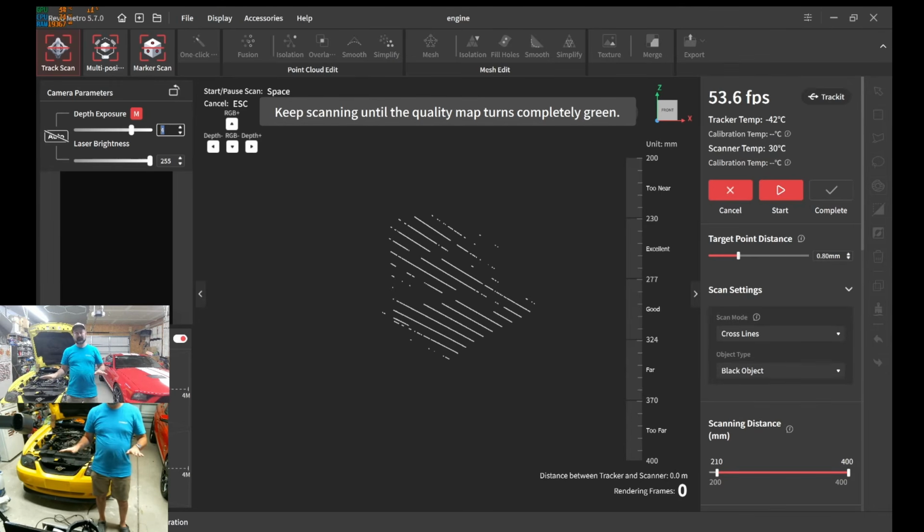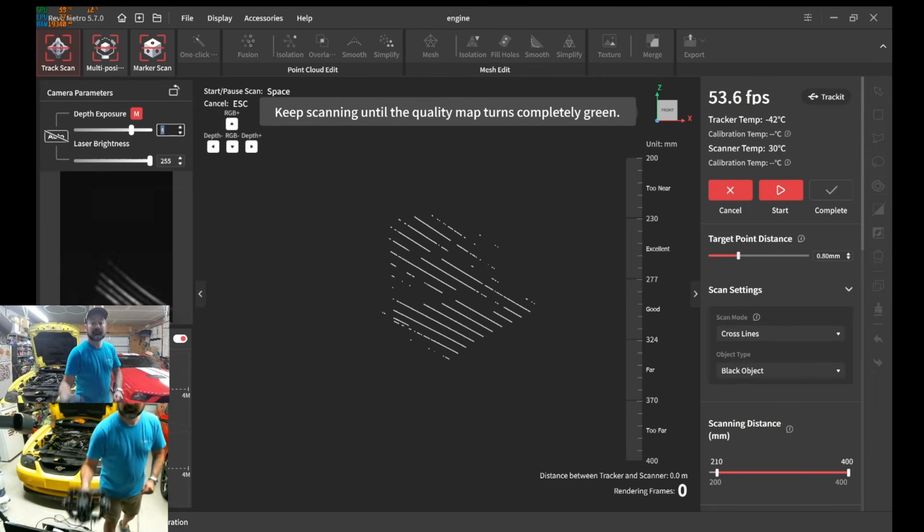This is going to be uncut. I'm not going to edit anything out of it. So if it takes 30 minutes to fully scan and fully mesh and that kind of stuff, please just bear with me. Fast forward if you need to. So without further ado, let's go ahead and get started.